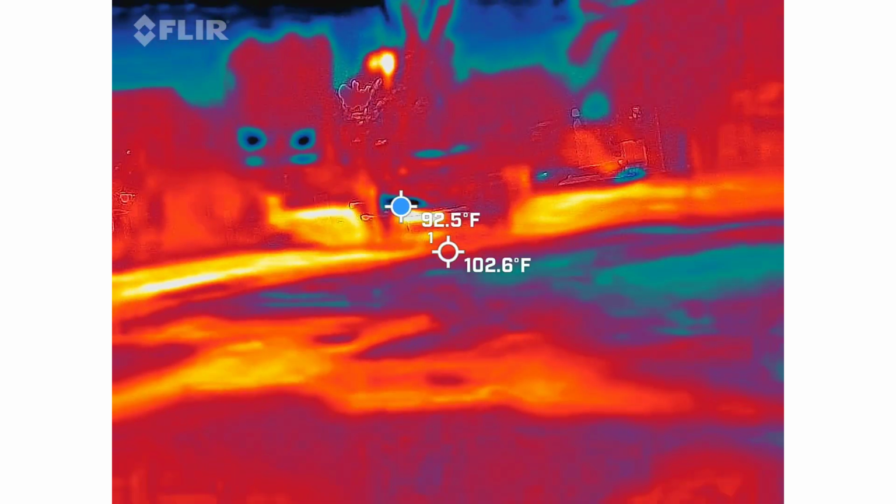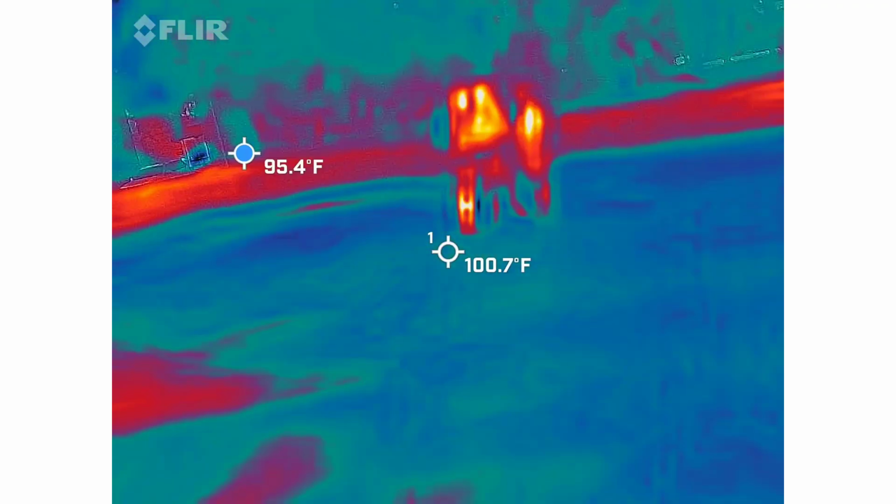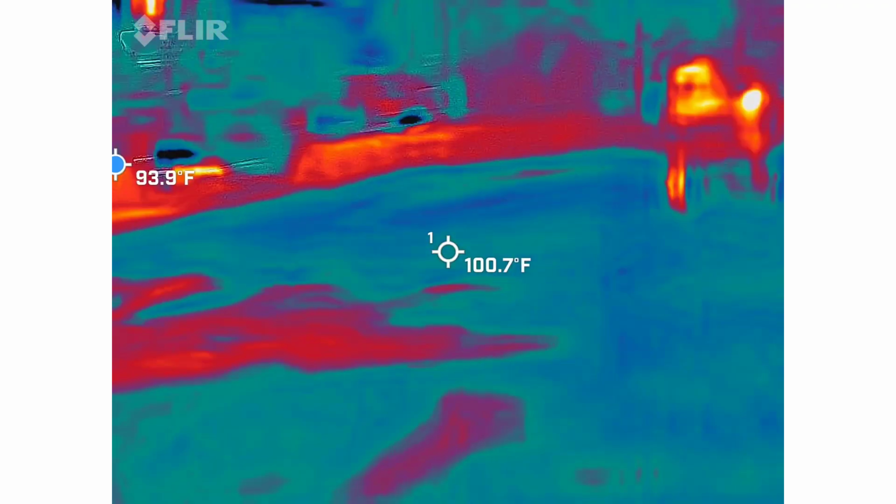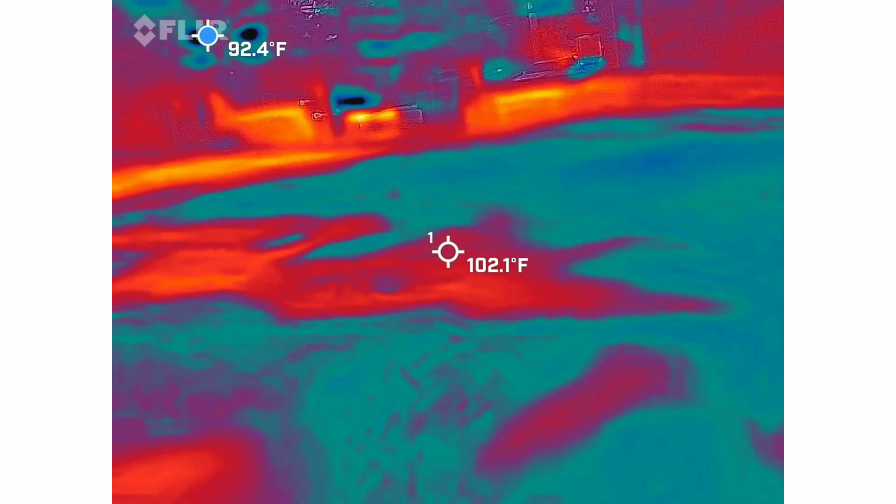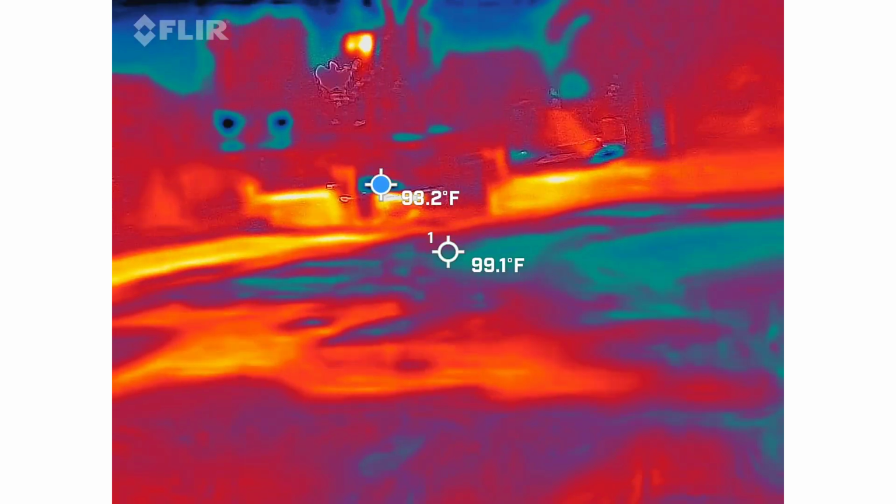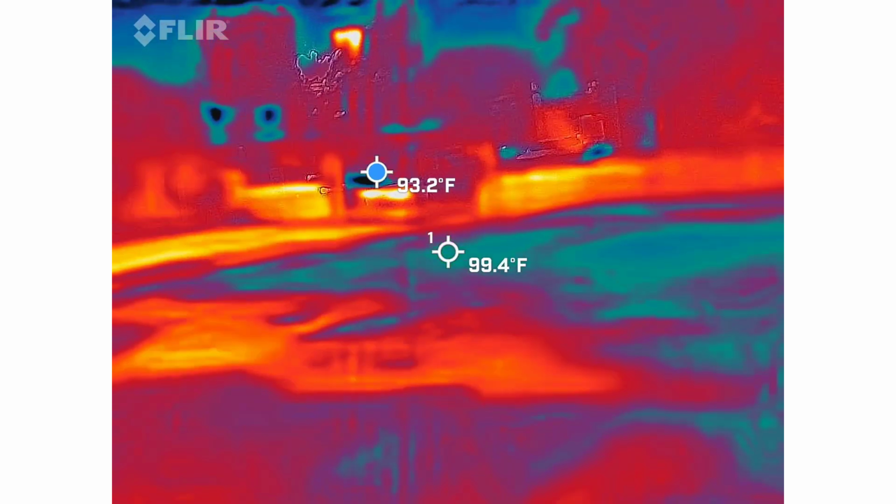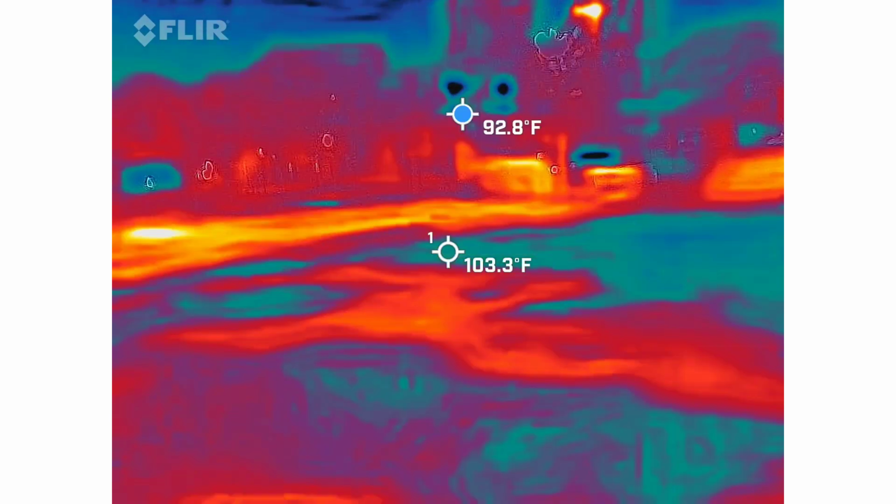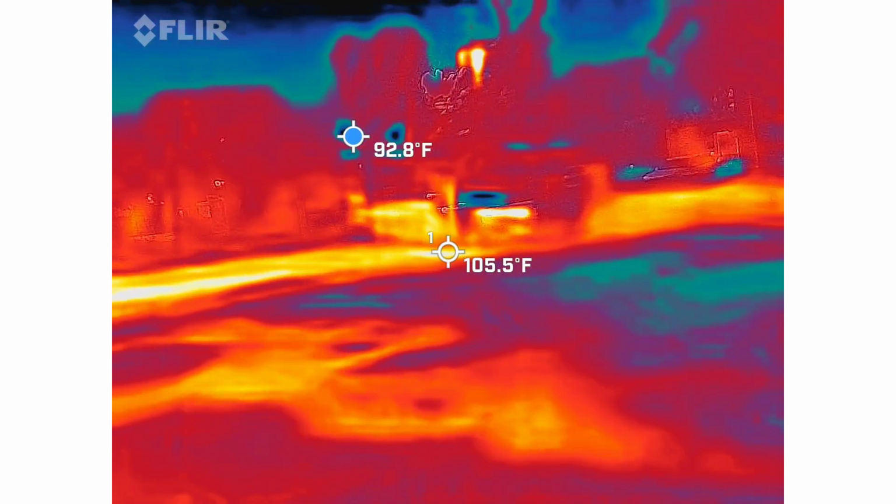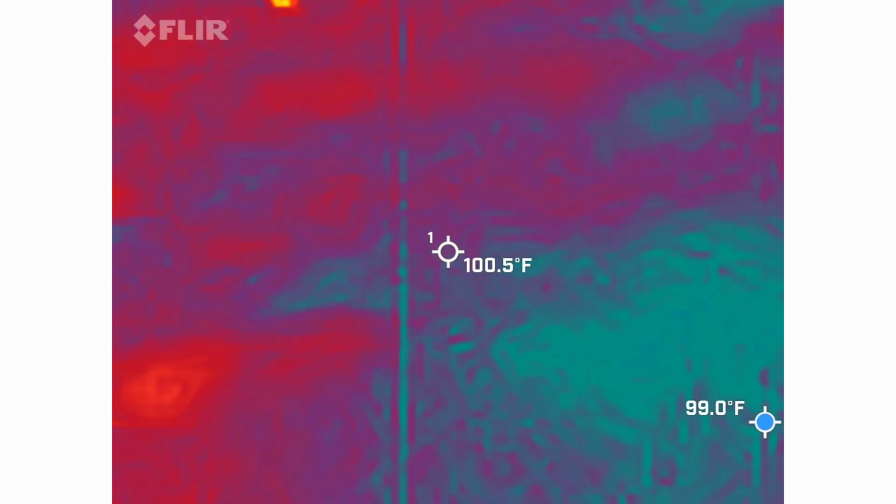What's that? Whoa. What are those outlines? What are those? Oh, my hand got in the way.